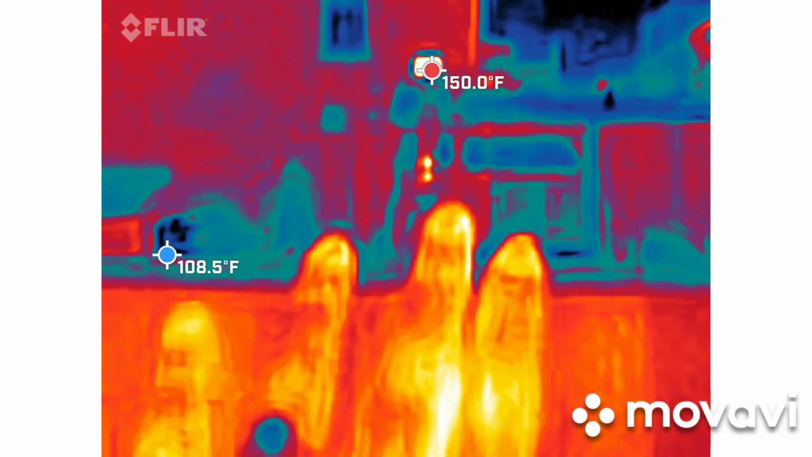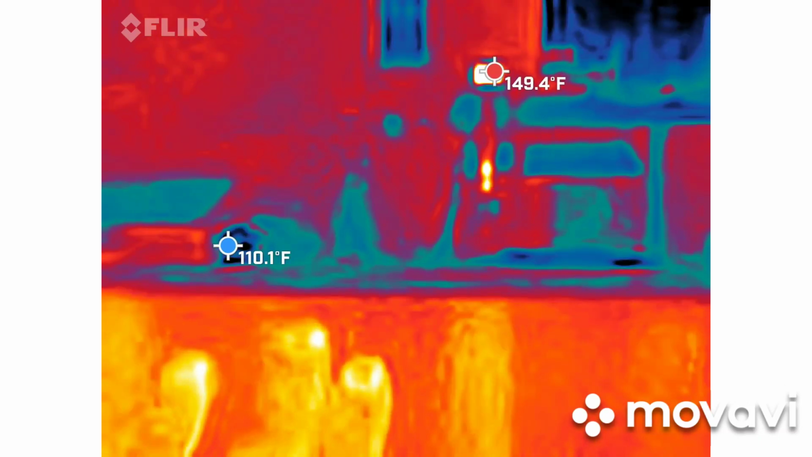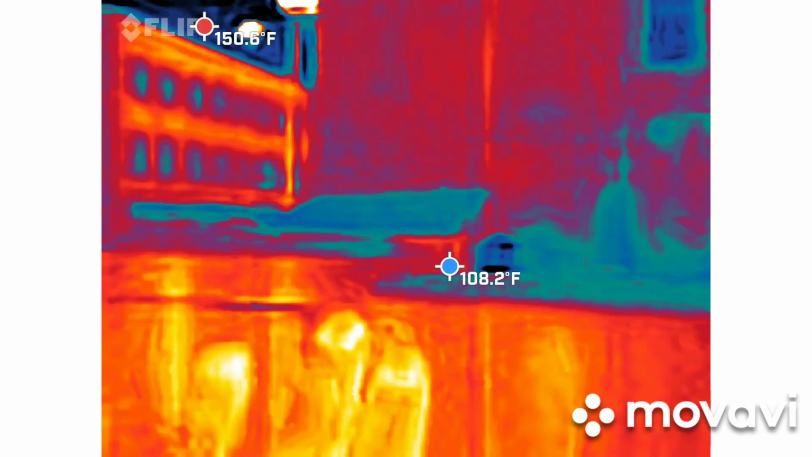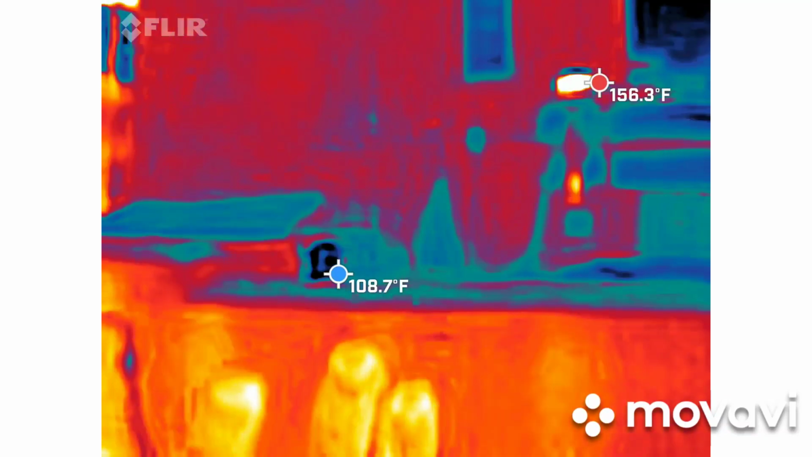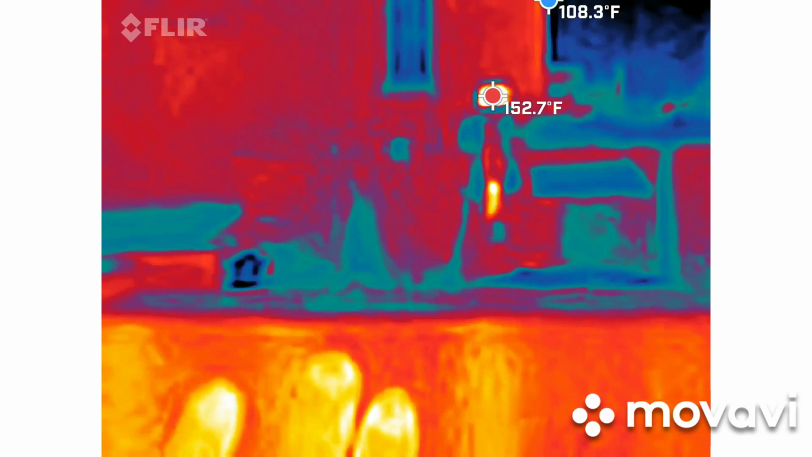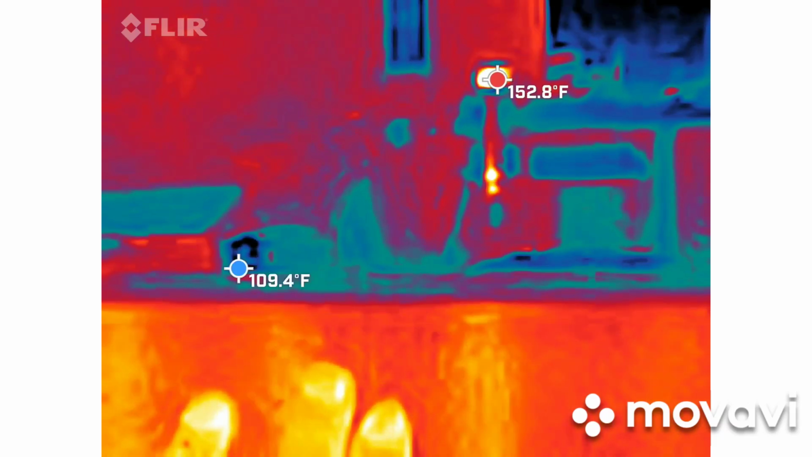I gotta get my hand up there. That's dope. Look at it. What? No, but look over here. I swear there's somebody right over there. There's definitely somebody right there. That's crazy.